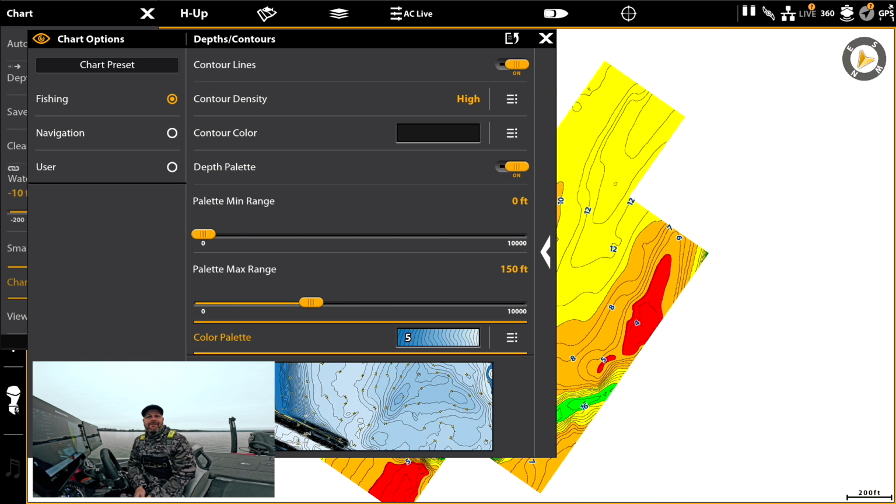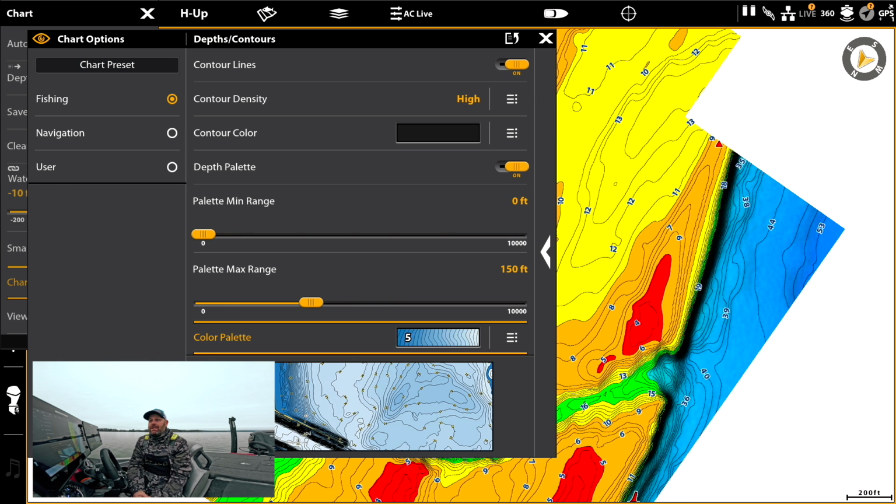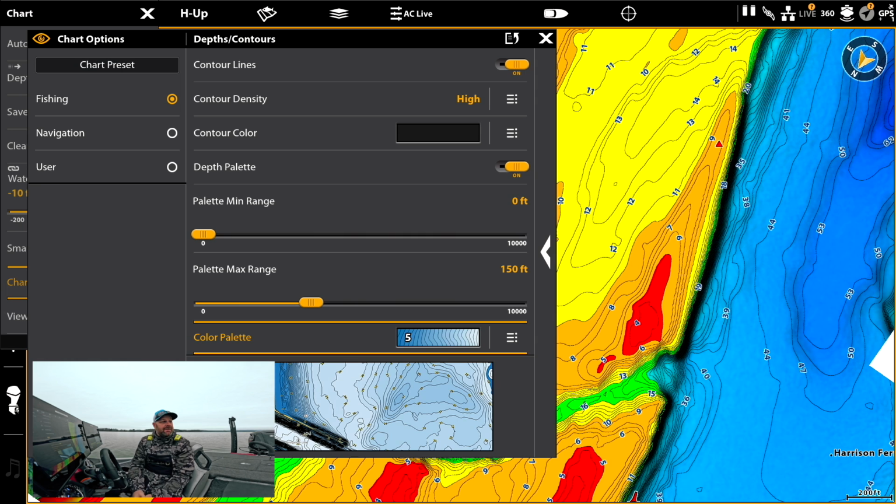Depending on the type of fishery, how deep you're fishing. You know, highland reservoirs, sometimes you're fishing points that come out and drop to 80, 90 feet, right? So you can adjust all of your palettes and your blues to really, really highlight that.